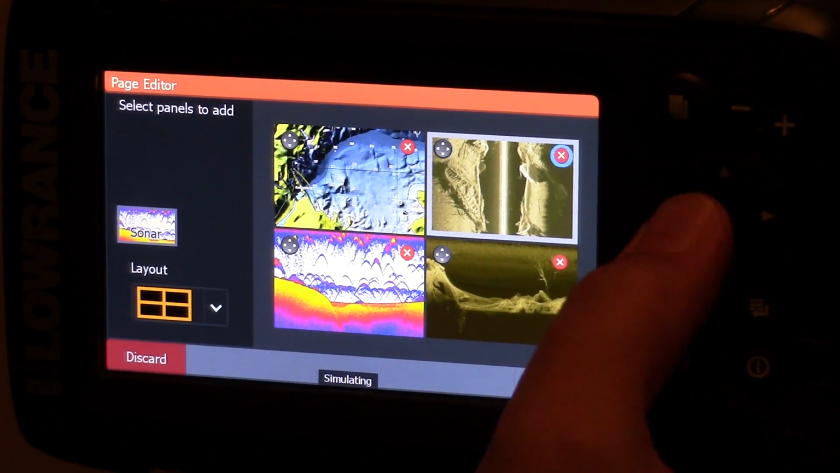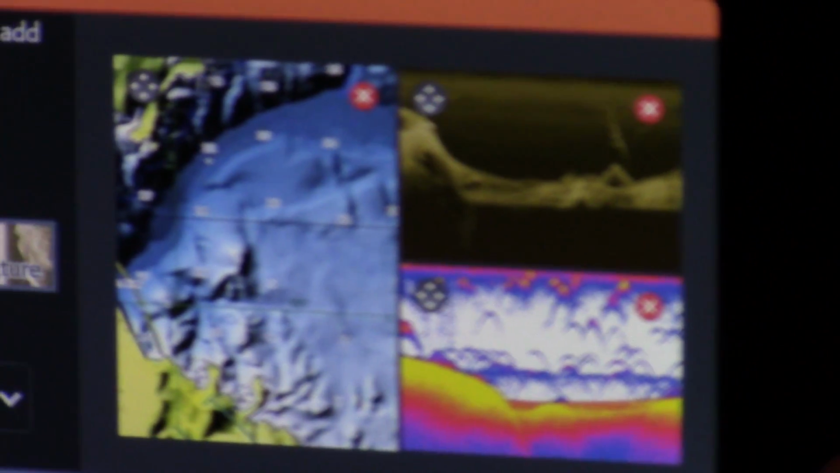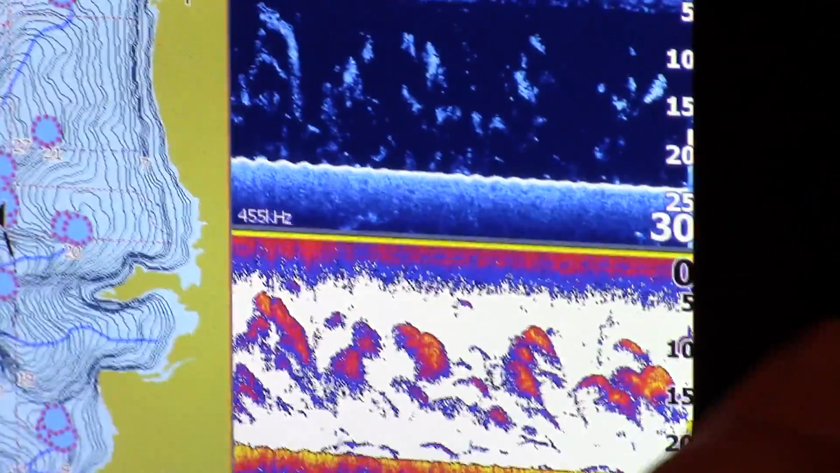Yeah, there's the X. I don't know if the camera's catching this detail, but you can see the little blue ring around the X now. I can get rid of that screen. And now it's got the chart, the 2D sonar, and this down scan imaging all together. That's still probably too much for this little screen, but let's hit save and see what it looks like on the bigger screen here. Oh yeah, there you go.